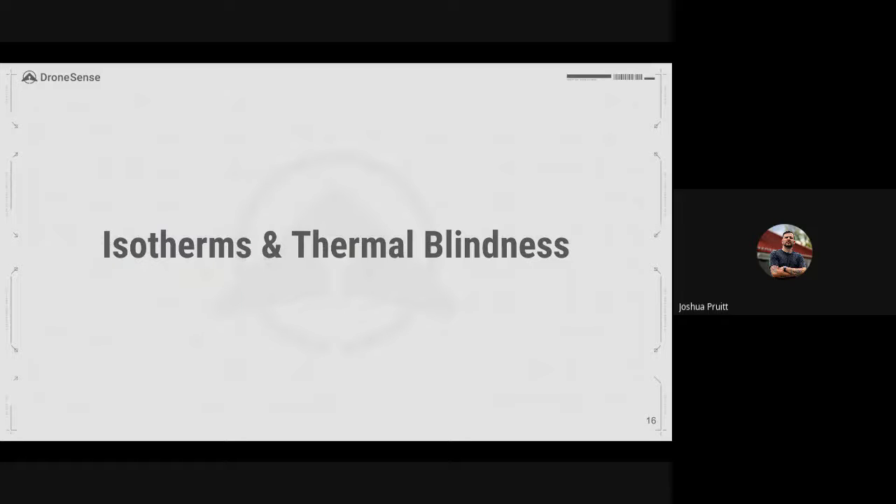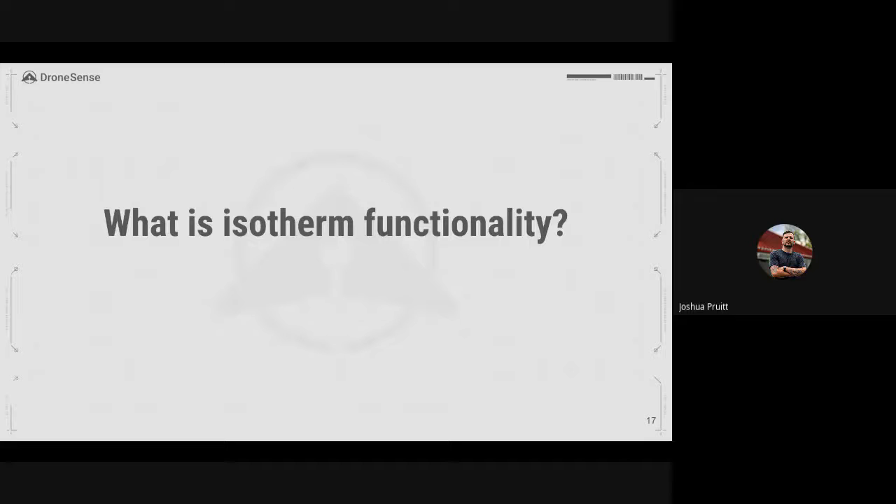The next thing I want to get into, again, another thing that seems to have a ton of misinformation and a large lack of understanding across the broad range of public safety, I think, is isotherms, thermal blindness. So first and foremost, what are isotherms, or what is the isotherm functionality?